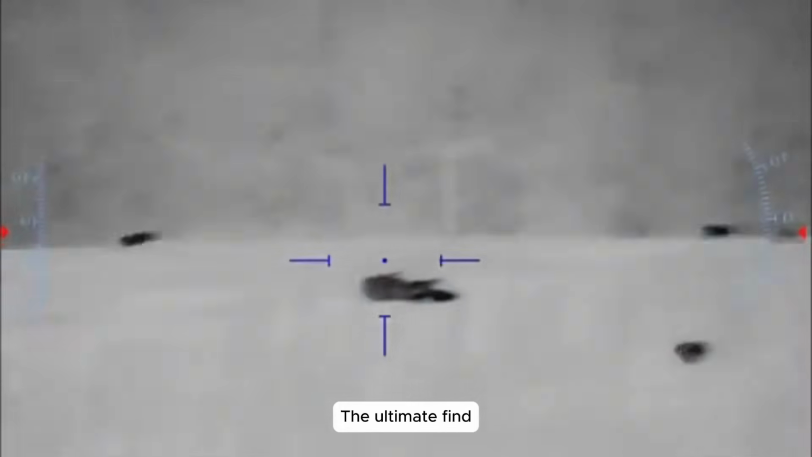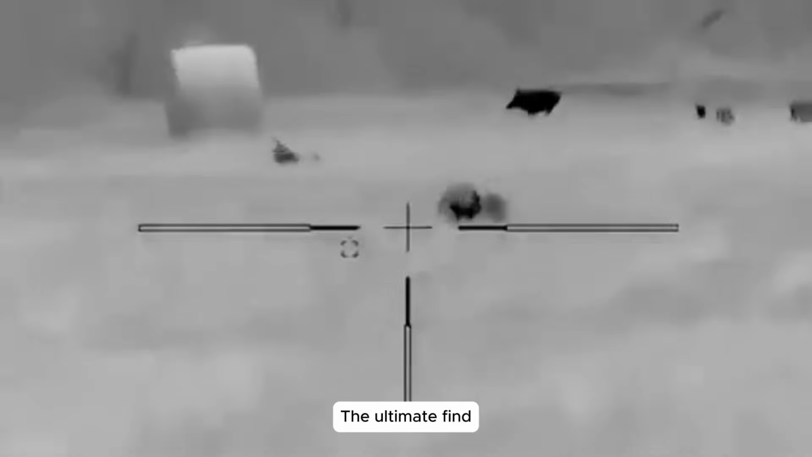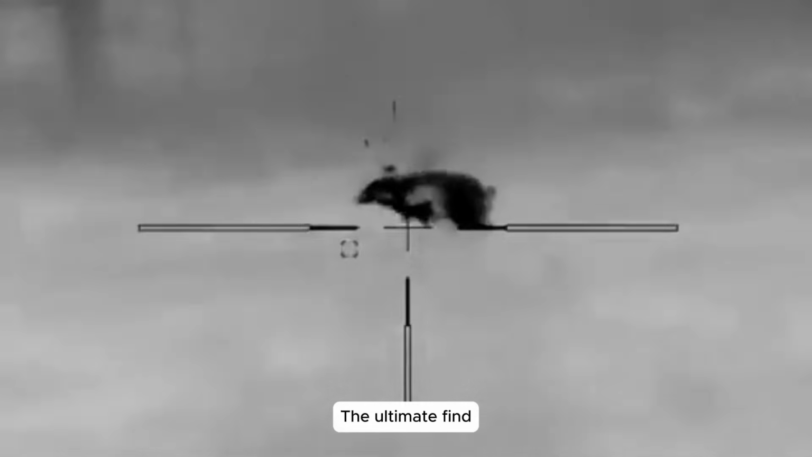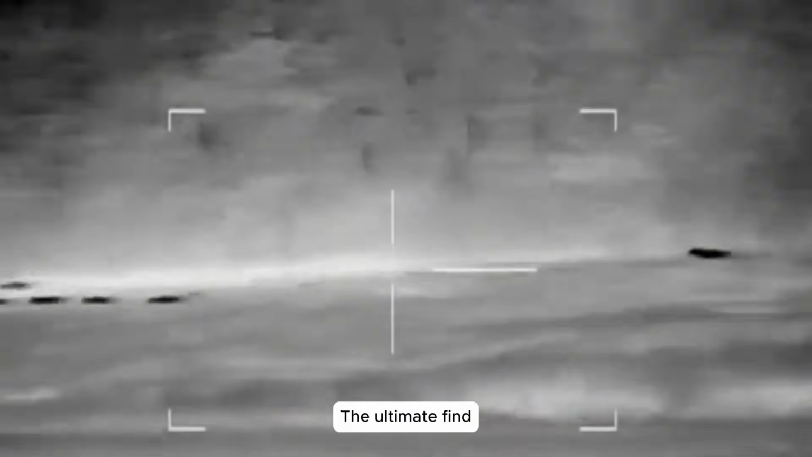Team coordination with Felix. Spotting a boar charging toward Felix, I radioed him to brace for action. Our tight formation and seamless coordination left no escape. Felix's shot sealed the boar's fate, proving our teamwork was unstoppable in this critical fight.